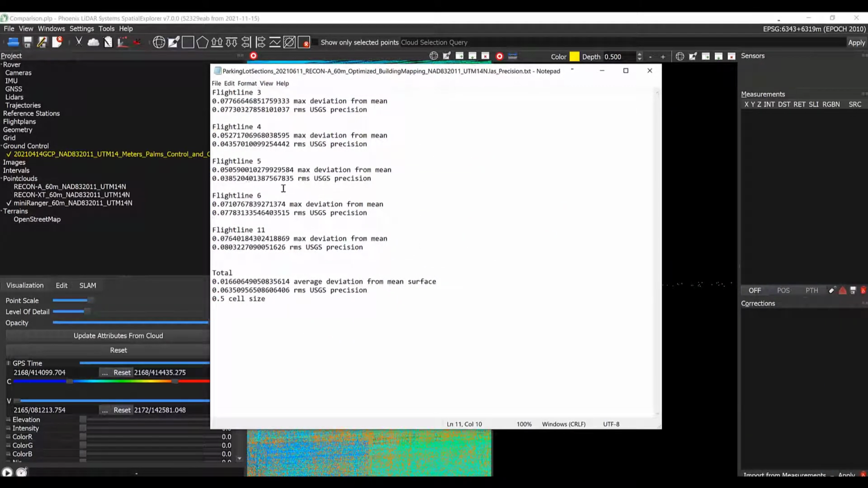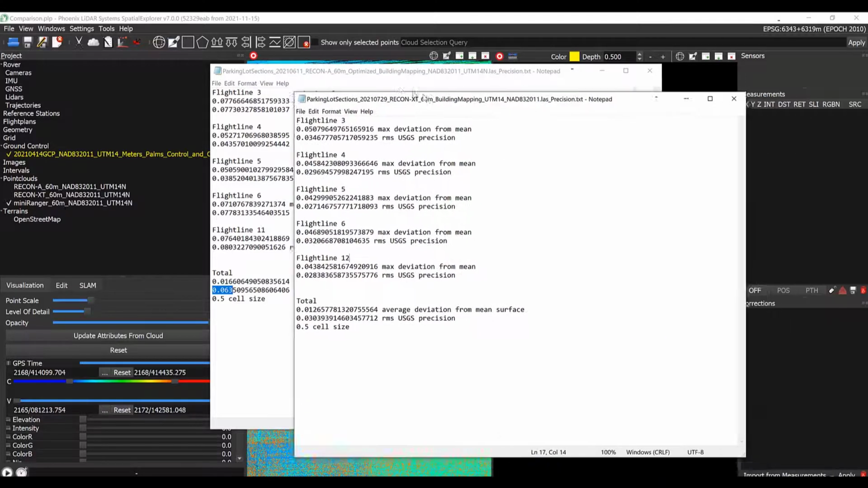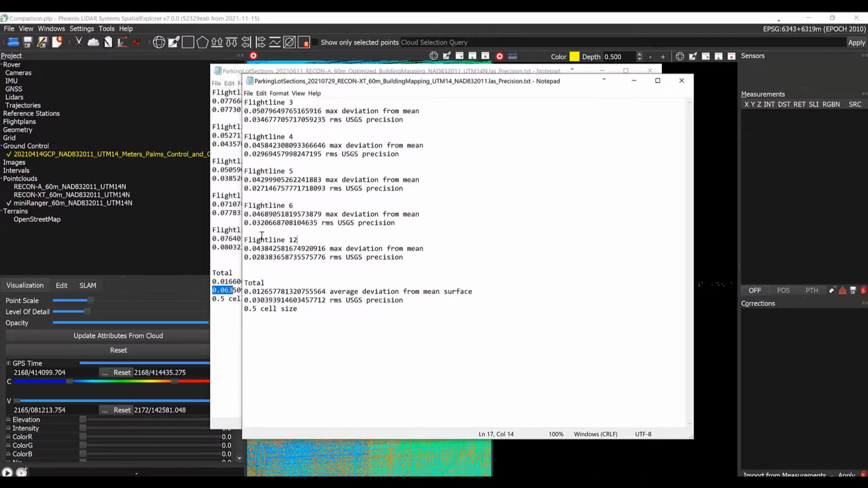When we analyze multiple flight lines in that parking lot area, we can determine that the RMS of the elevation ranges for the entire data set works out to about just under 6.5 centimeters of precision. So that means roughly 6.5 centimeters of thickness. If we look at the RECON-XT results, for this data set, we get just about 3 centimeters total of statistical precision.